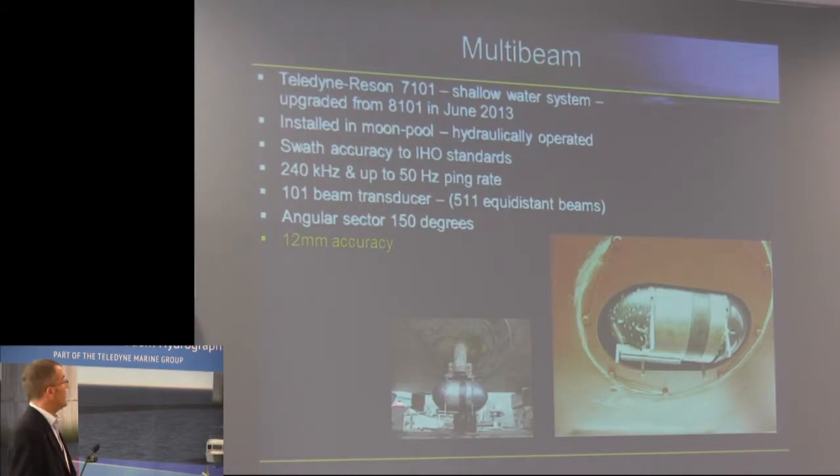Fantastic bit of kit. If we need to service it, we can take the top off and lift it out with a crane. So great, we don't have to necessarily dry dock the vessel to work on it. This has been a very faithful workhorse for us down at Bristol. And the titanium housing is helpful. We haven't smacked it, but just in case.